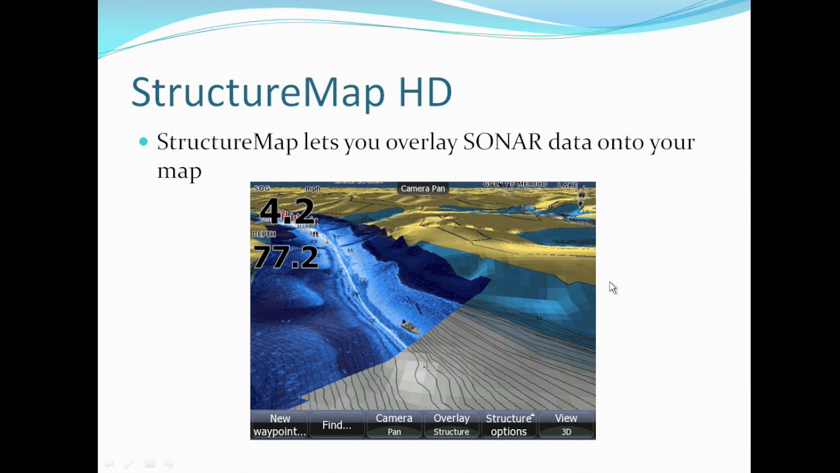This is another example using the Navionics 3D charts. Those are the flatter contour charts, and the same thing is also going to work on the Navionics 3D charts as well.